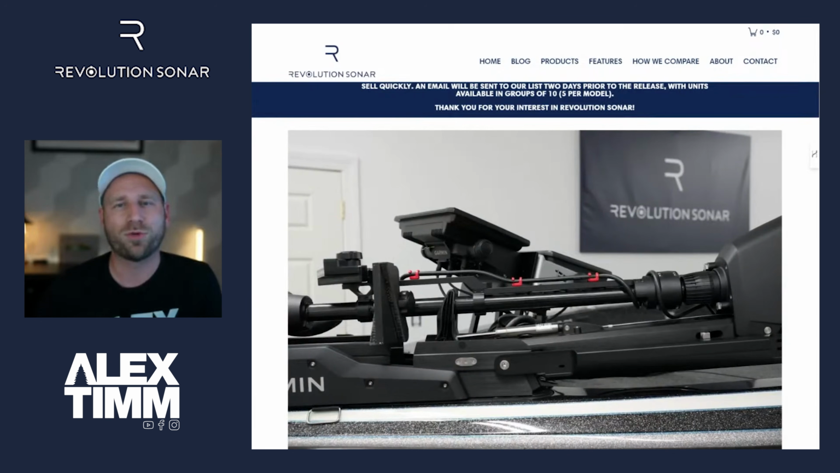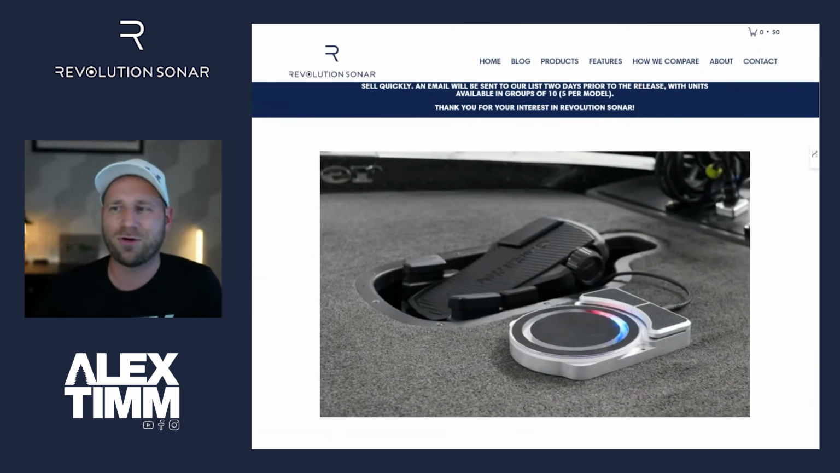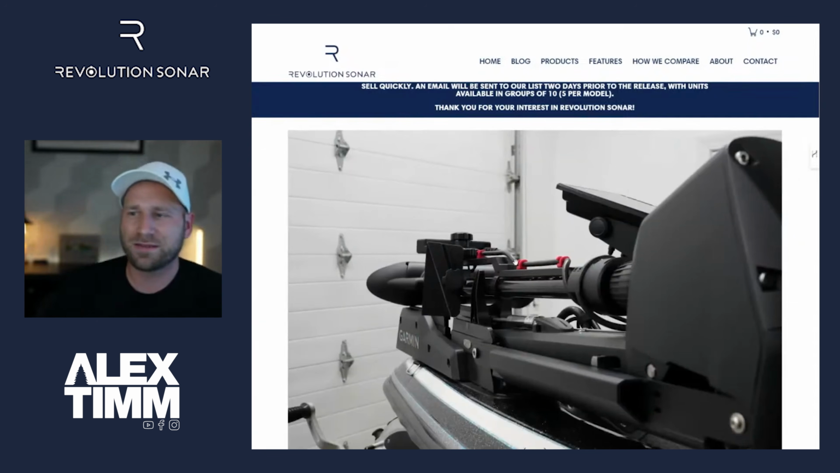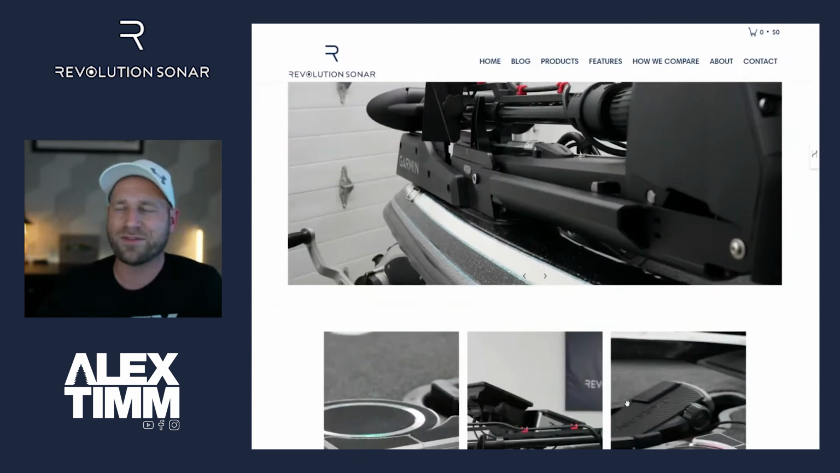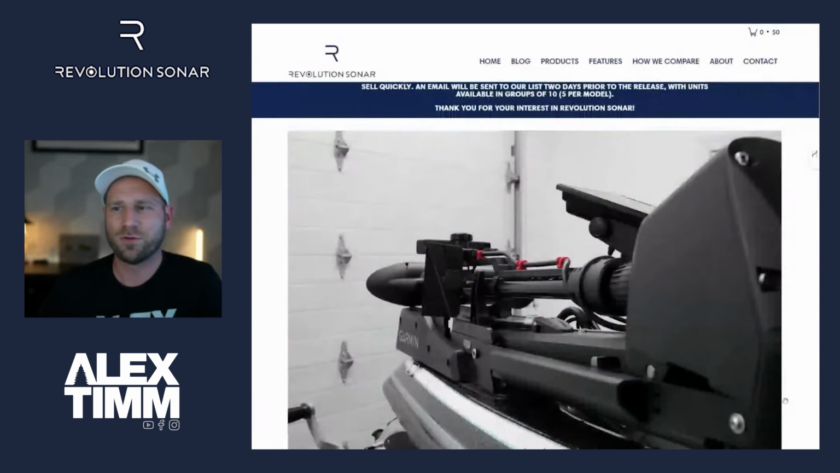It will not work with the Garmin Force Kraken, just due to the way that that trolling motor stows and goes back out, deploys. It can't work with it, supposedly. So that's limiting to me because that's the trolling motor that I have. It's the best Garmin trolling motor out there, and it integrates with the rest of my stuff. So unfortunately, that's not going to work.